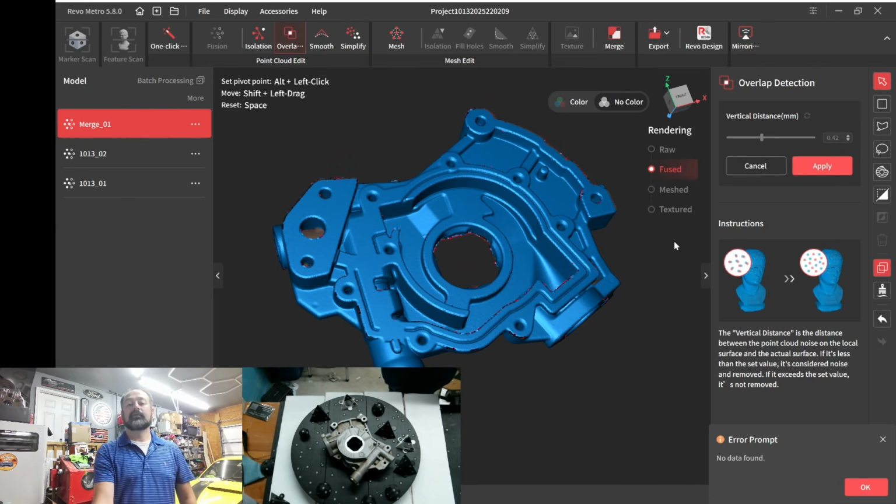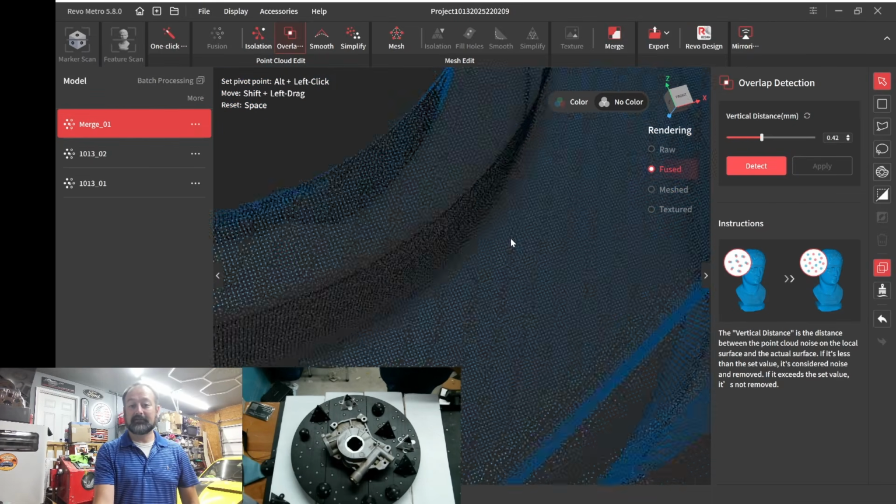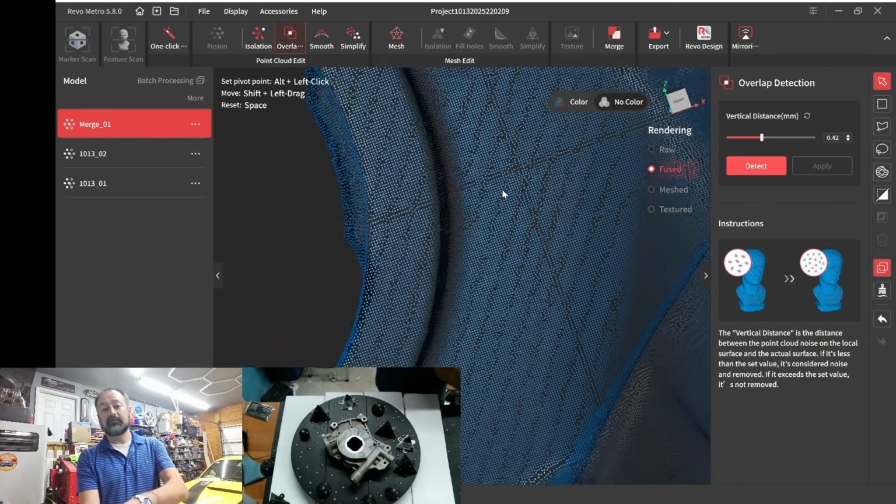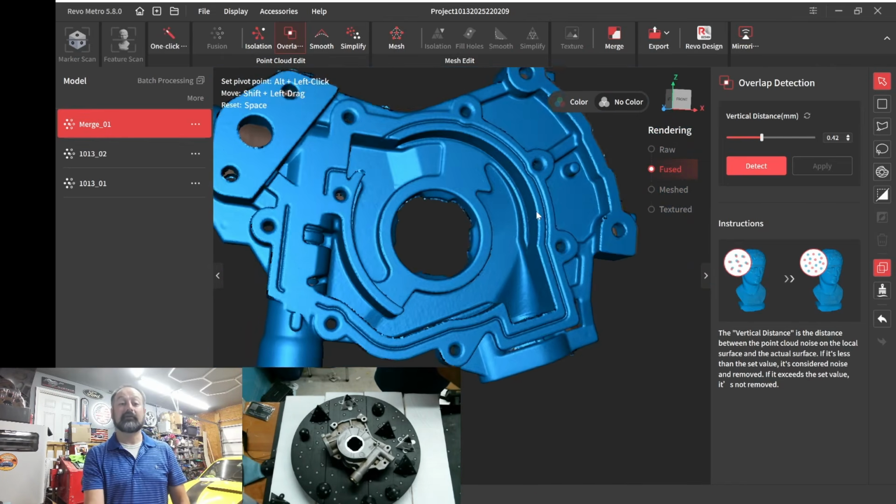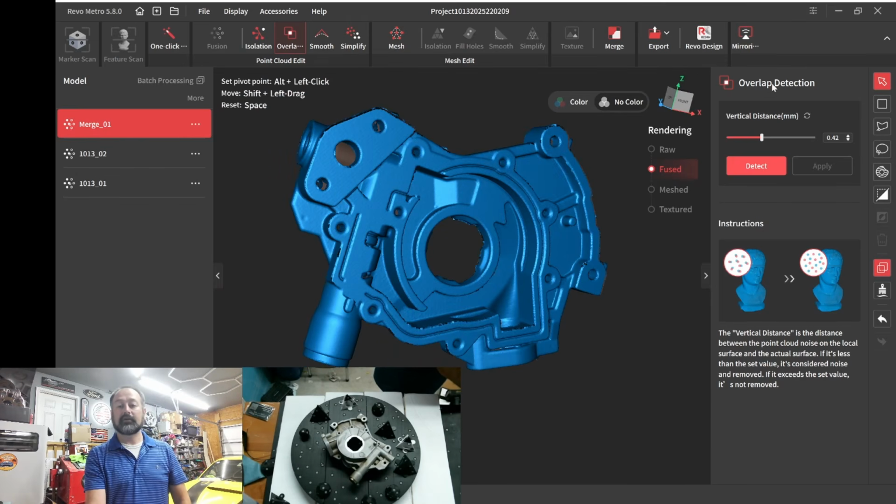Now keep in mind, these are still point clouds. That's how dense these point clouds are. This is not a mesh yet, but if you look, they're very uniform. So you're building good, accurate point cloud data. That's what I want to stress. Okay, so I'm going to do overlap one more time.